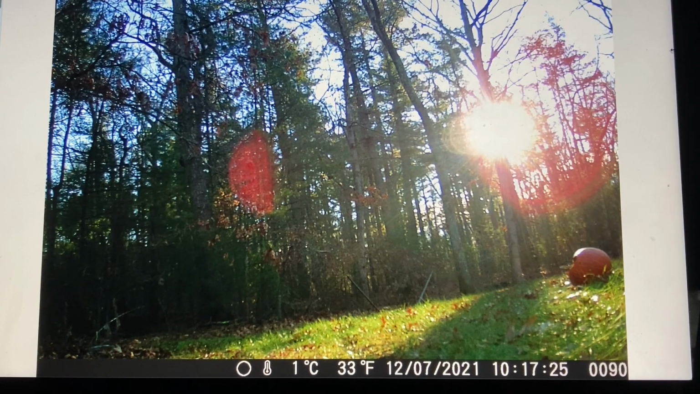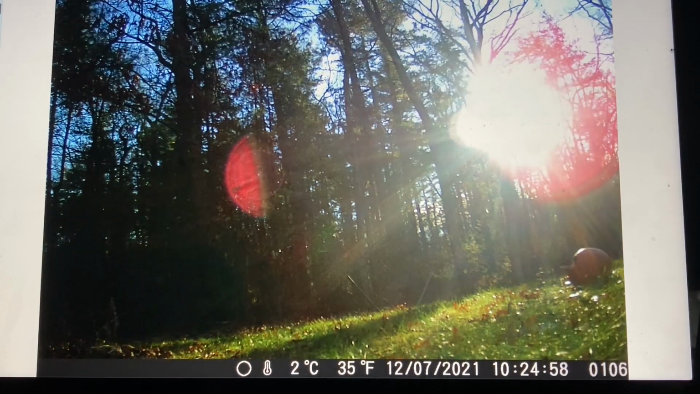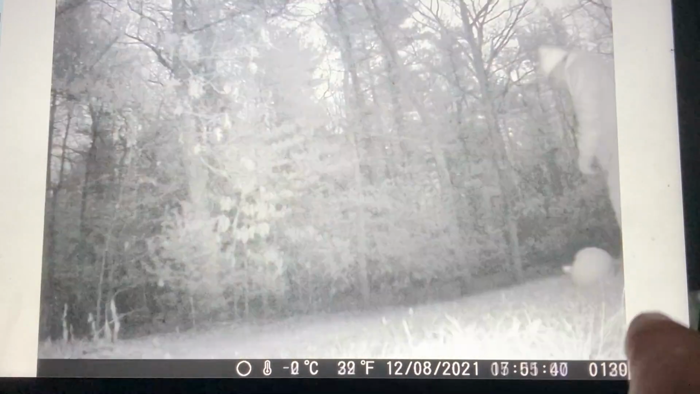Something just ate it or something like that. I don't know. It's being moved again. So, yeah. So we got that going on. Sun's coming up. Leaves are blowing in the wind. This is a lot of the photos. So it's just grass moving.